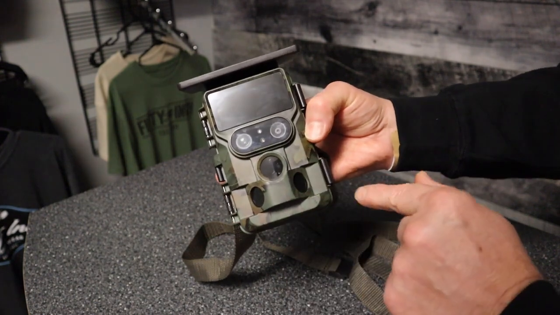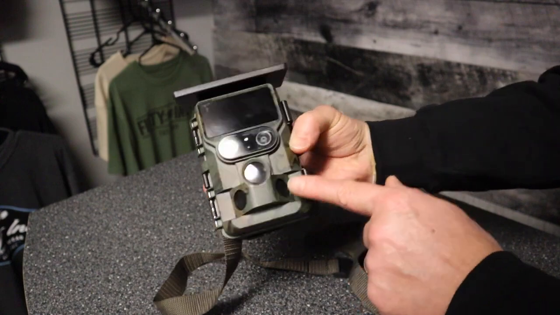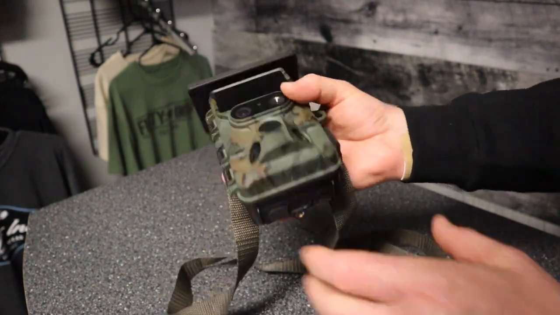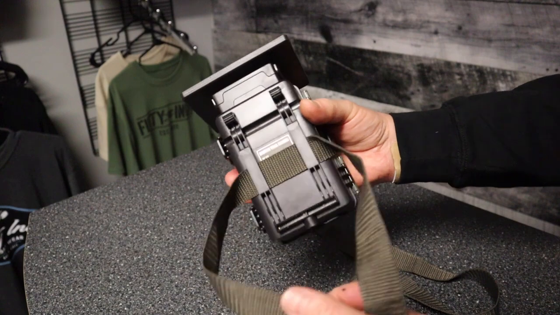On the front here, we've got the triggers or the motion sensors. So there's one coming off the front, and then you've got one off each side here. So a pretty good field of sensing for animal movement like that. Then on the back there, here's your tree strap. You can strap it to a tree.